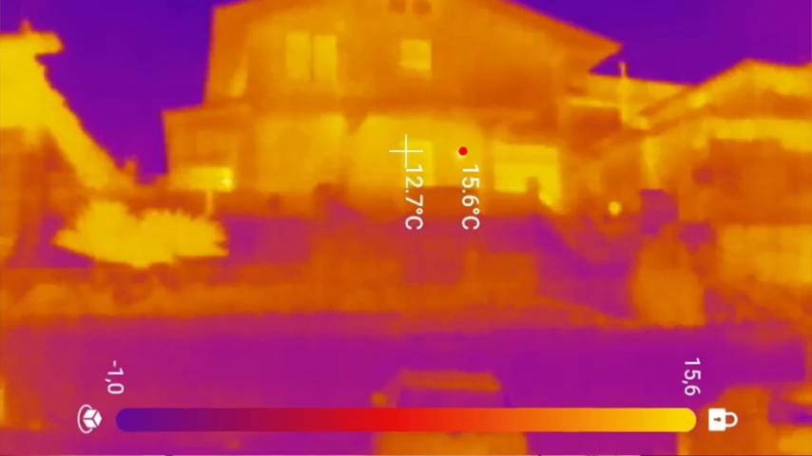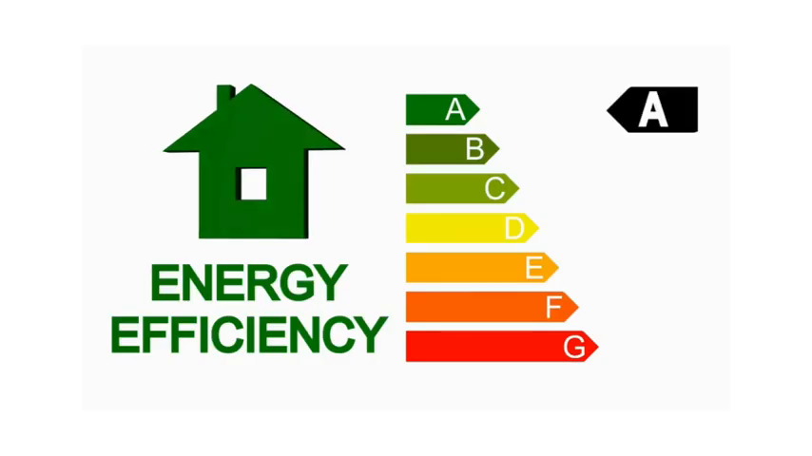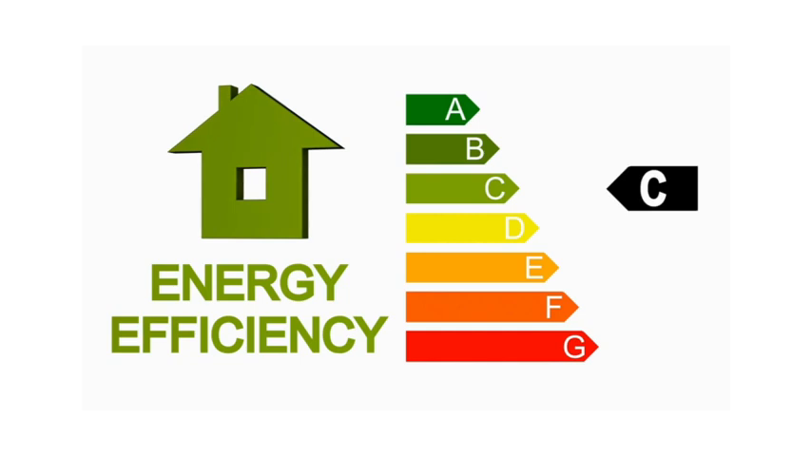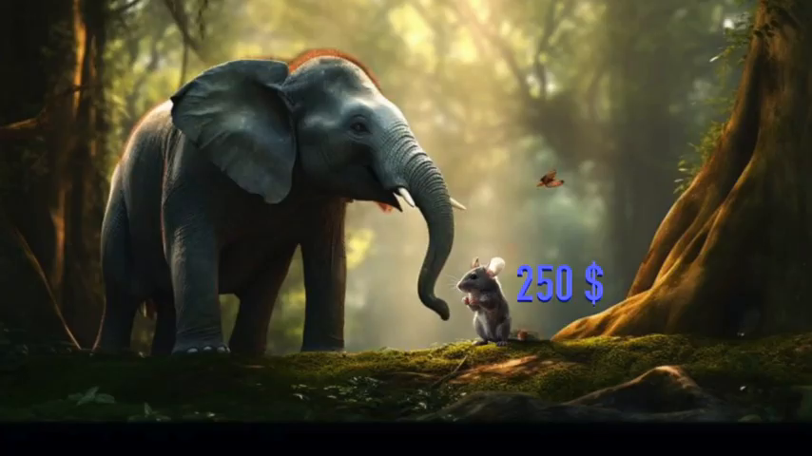Okay, we homeowners also have the important task to find heat leakage in the house, so that we can not only save on the bills, but also really increase the value of the house and be able to sell it. Why sell the house? Yes, because in many countries it's already a law, or it will be, that if you want to sell a house, you have to show an energy certificate for it. And we are talking here about amounts much bigger than $250.